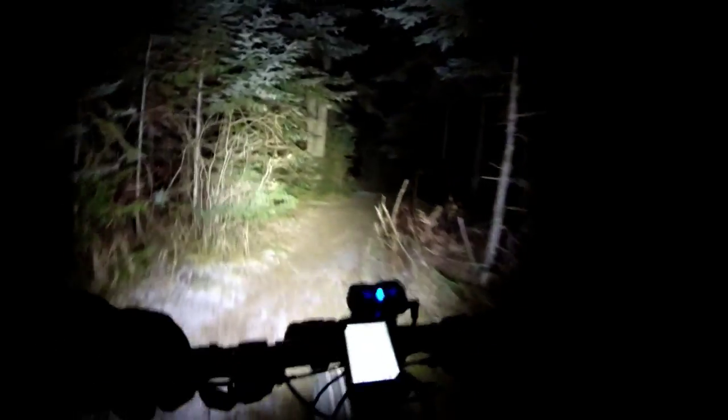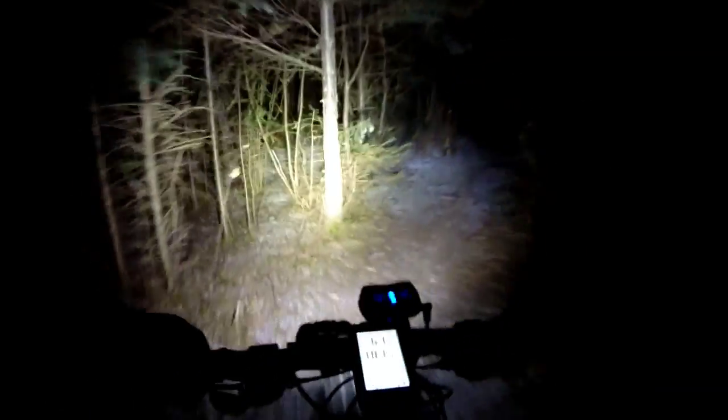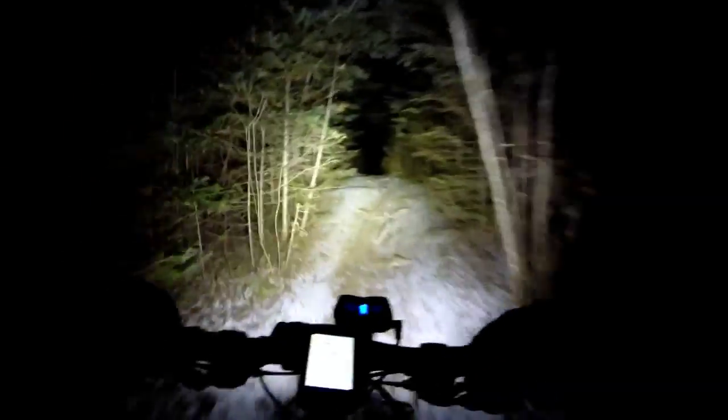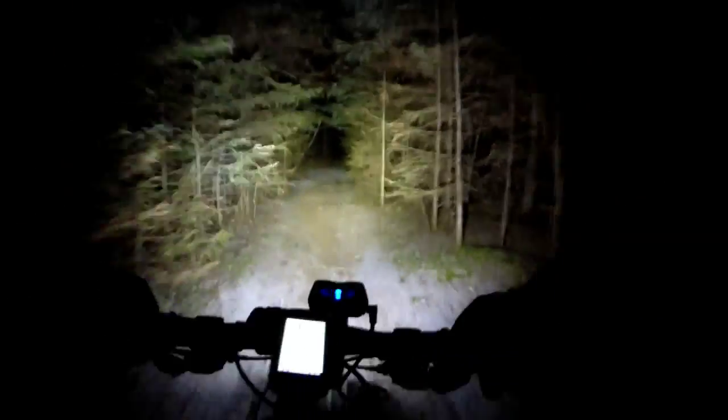I'm just trying to avoid dropping down to the granny, because it's annoying and slow jumping back and forth. So now I have a 33 tooth big ring up front. I actually wanted a 34, but I wanted a nice Surly ring, really durable, and to fit the crank that I have on this bike, I think it's called the OD crank. They don't make a 34. You go from a 36 to a 33.